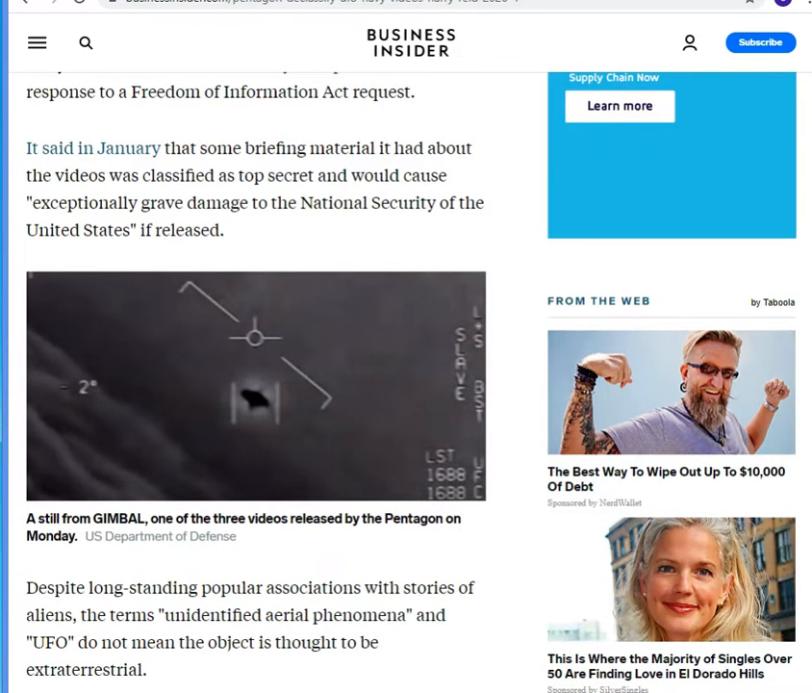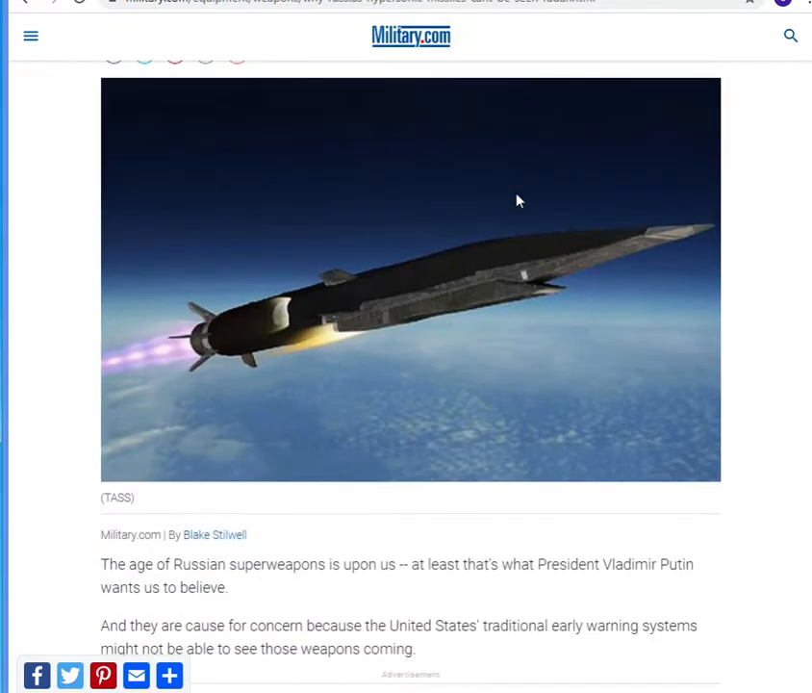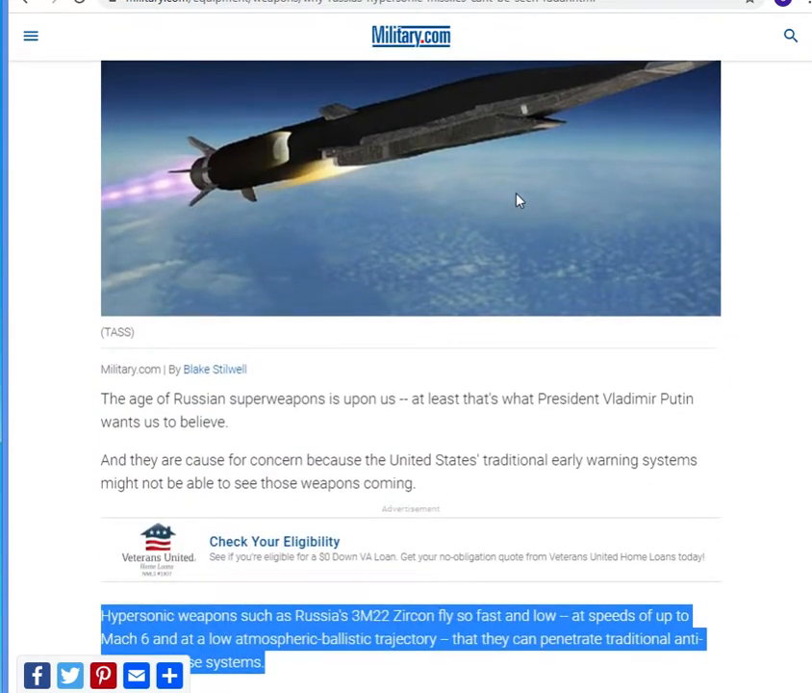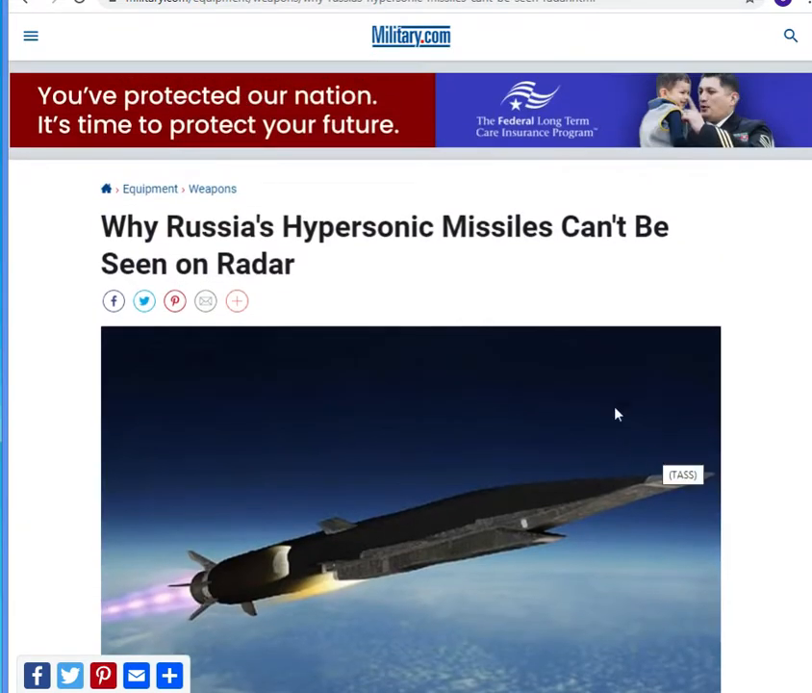The second place we're going to go is military.com just to get an idea of how hypersonic missiles act and how quickly they can travel. Now, this is an article talking about a Russian hypersonic missile, the 3M-22 Zyklon. And it explains that they fly fast and low. They're a very big concern right now for our military because our current missile defense systems cannot track these and intercept them before they hit their target.